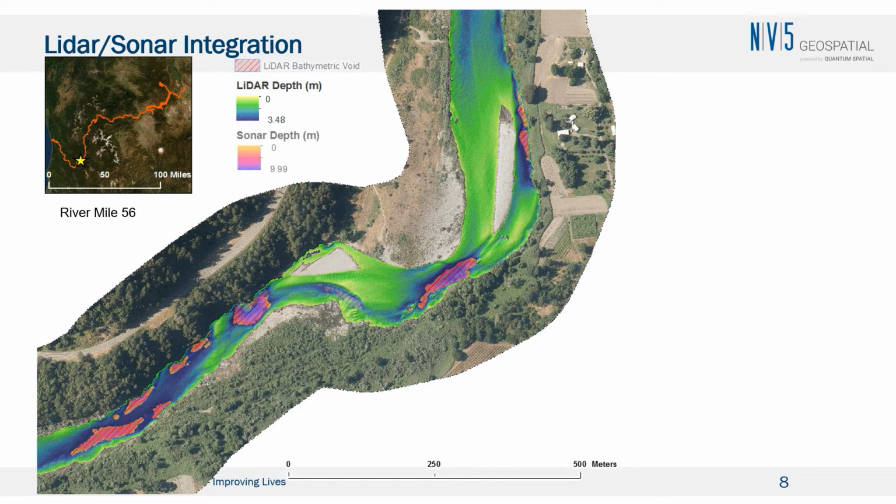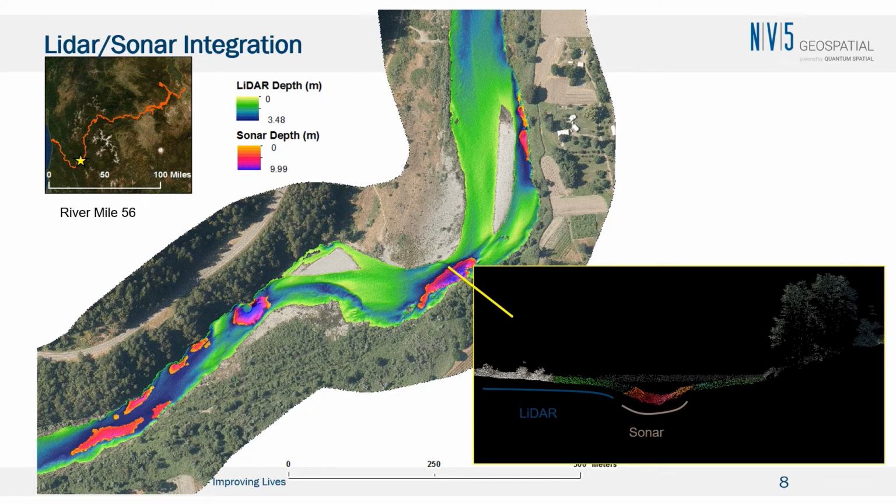And this is the first part of the data integration: by then deploying a multi-beam sonar and a jet boat, we're able to fill in all of those gaps with far less effort than mapping the entire river with the sonar. And if everything is collected right, you can see there it blends quite seamlessly to get a full topobathymetric coverage of the river bottom.